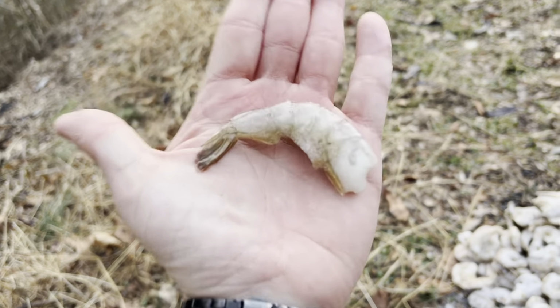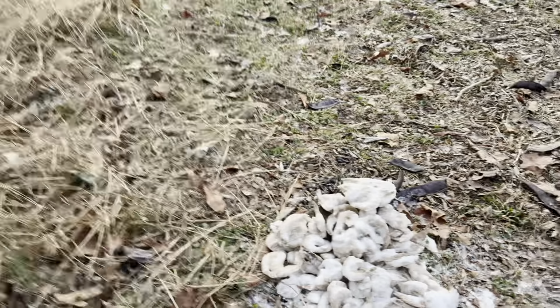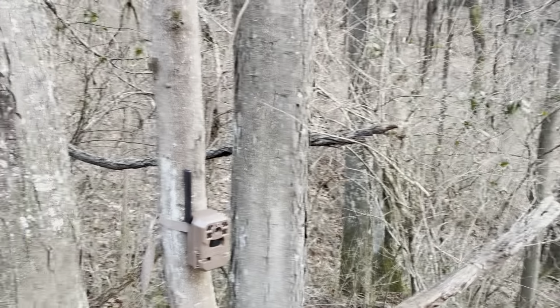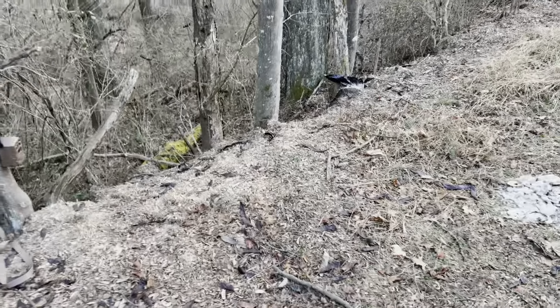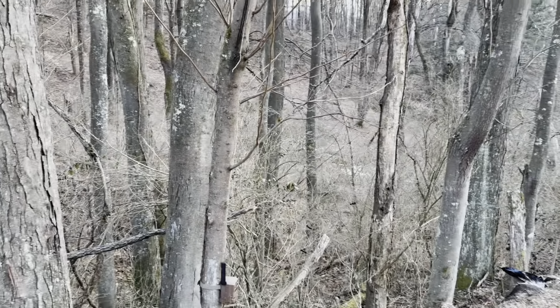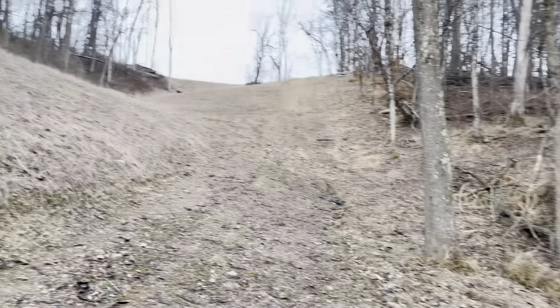All right, guys, in today's video, we've got 10 pounds of shrimp. Here's our mound of shrimp. There's our trail camera. And this is what the setup looks like. There's the camera. There's the shrimp. We've got a brushy hollow here and a nice pipeline here.